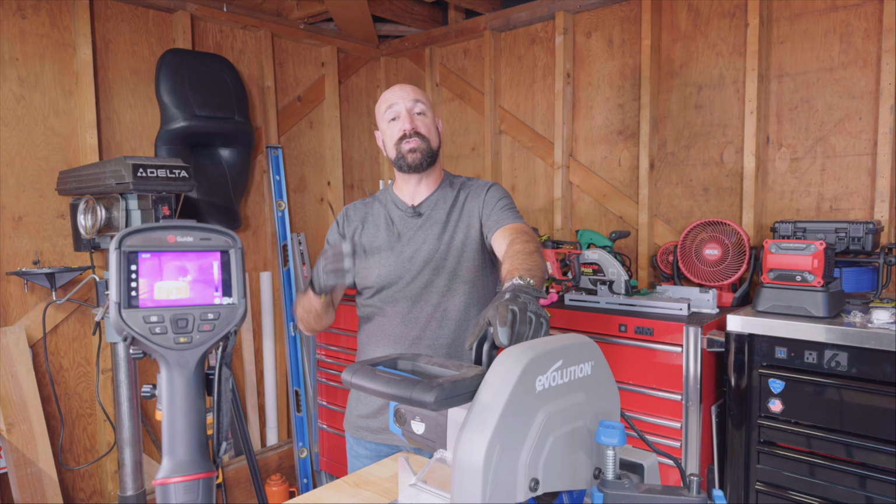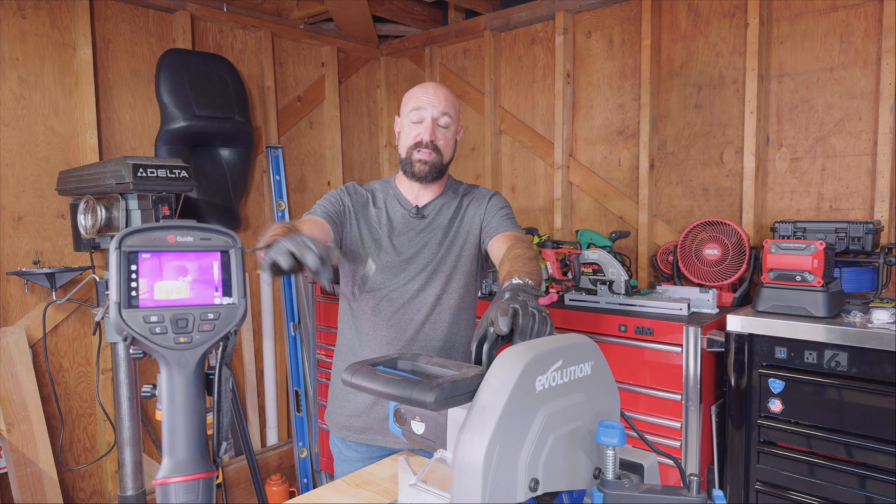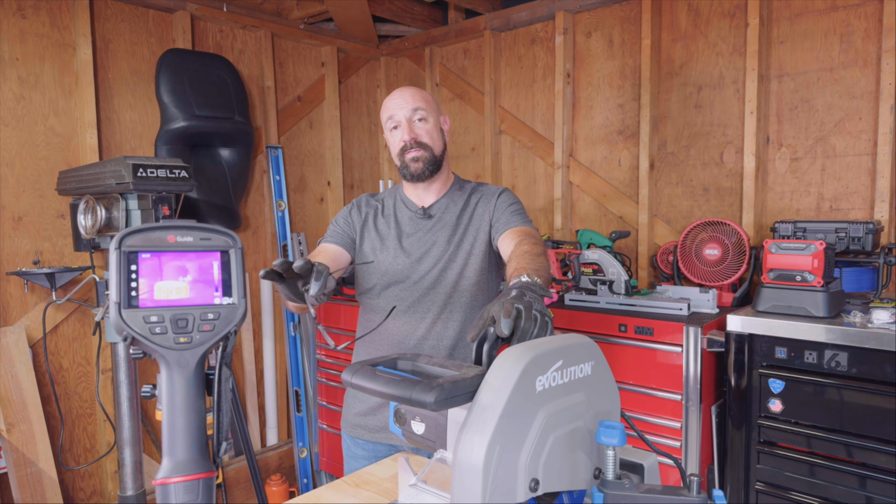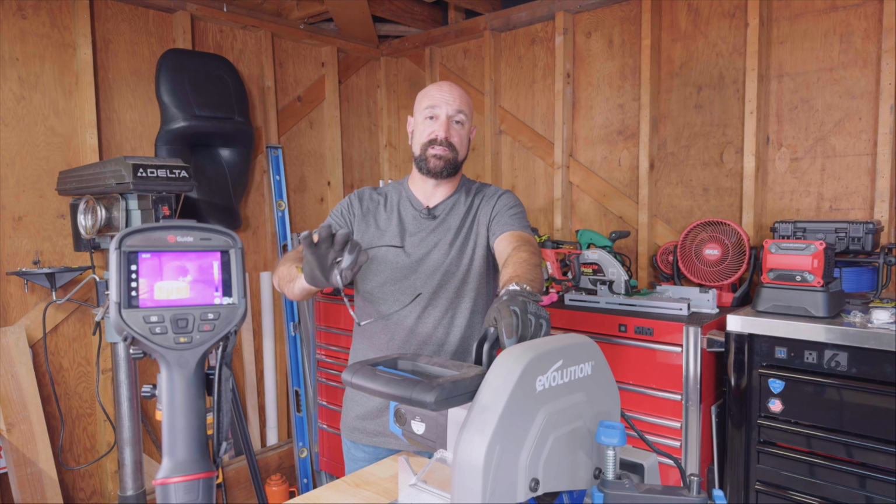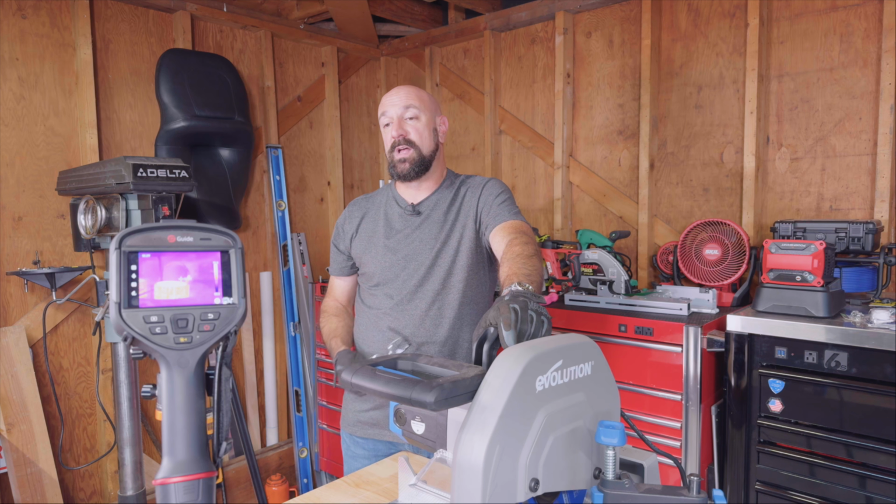You guys tell me what you think about this. I couldn't be more impressed. From the resolution to the easy to use menu, the autofocus to the range finding, everything about this has worked perfect for me. Let me know in the comments. What do you guys think?